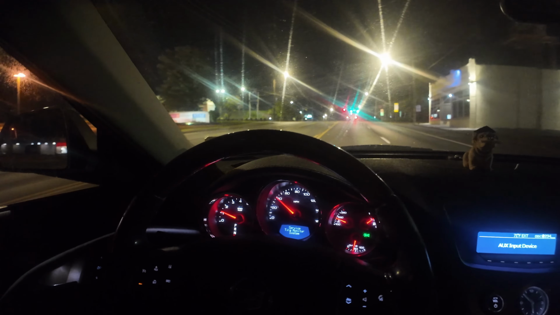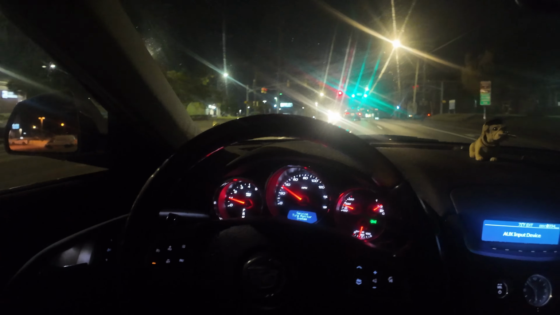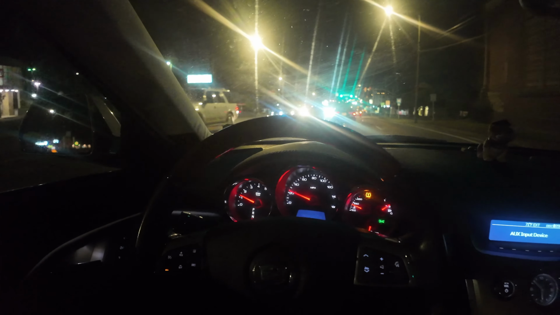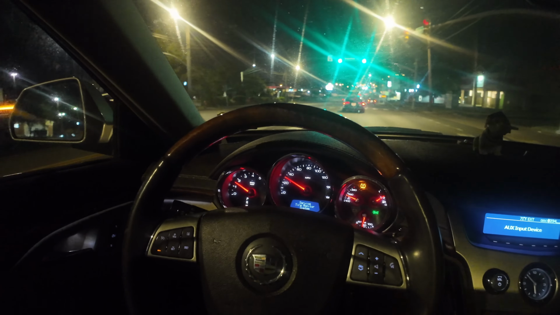Hey man, I appreciate y'all taking this ride with me. There's something wrong with the tire sensor in this car, but I'm supposed to go get it looked at hopefully next week. There's a couple things that need to be looked at.